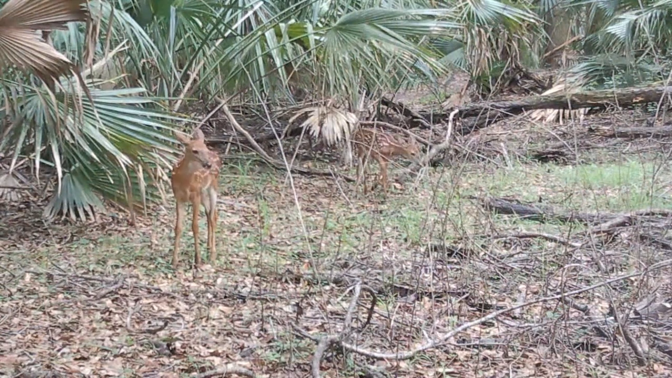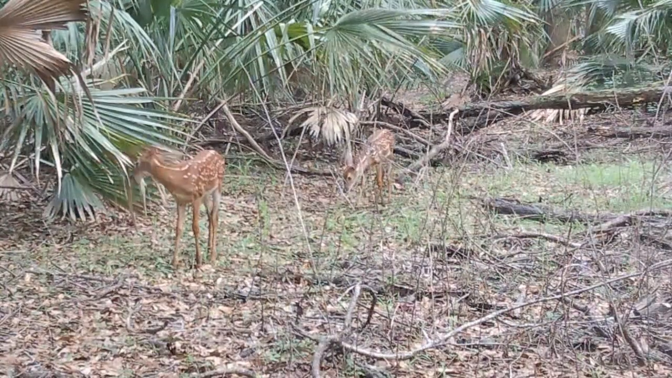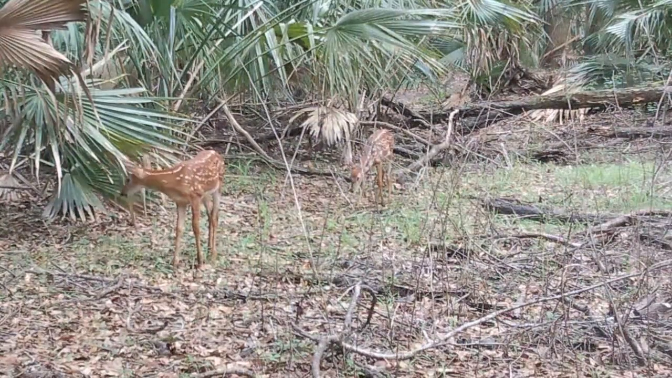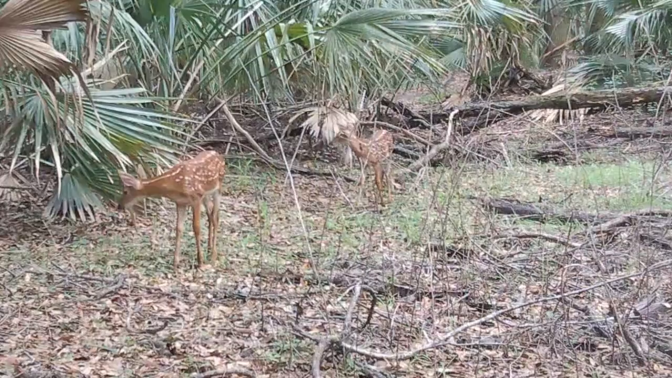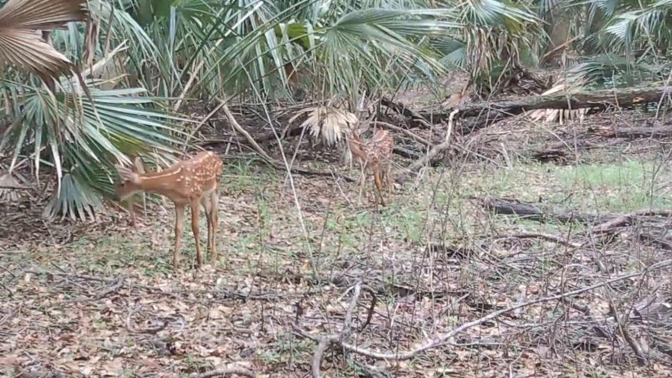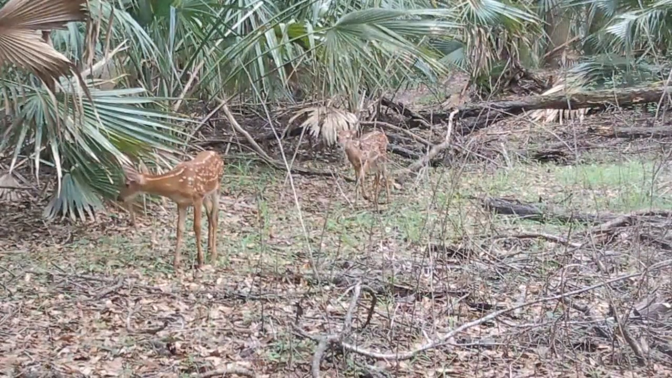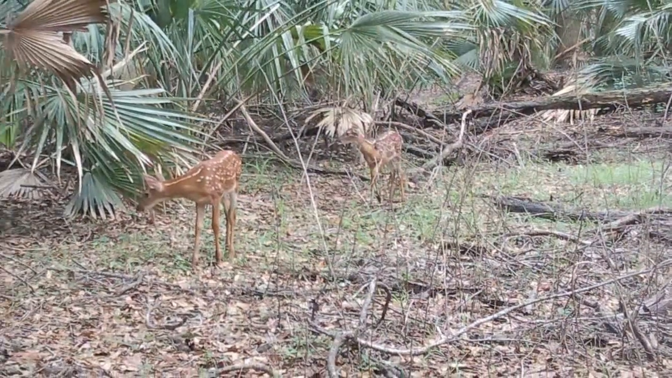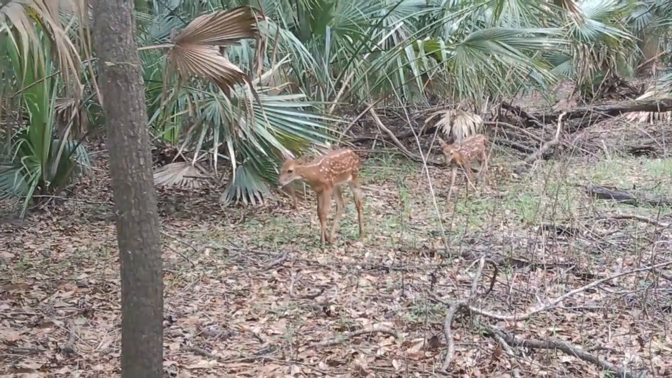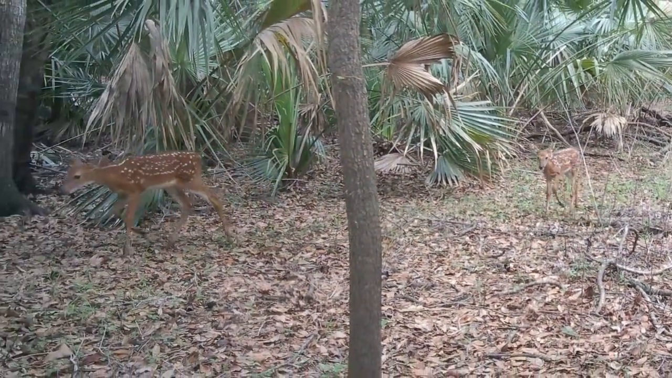Here's a couple of fawns here. Maybe their parents arranged some kind of a play date. I don't know. But they're just hanging out. Looking and listening. And they decide to just keep it moving.